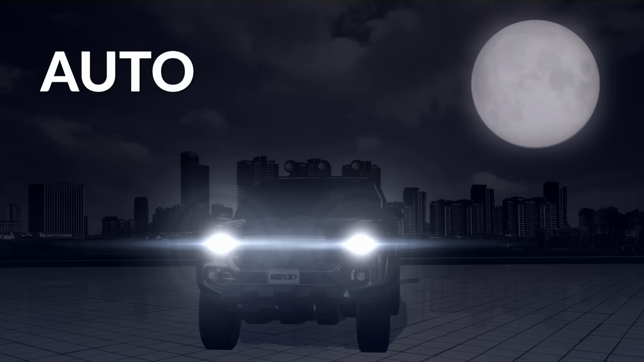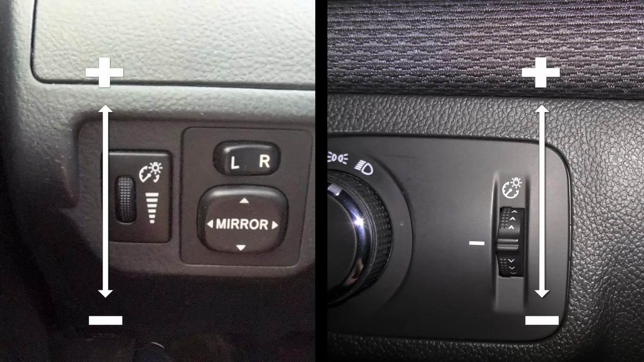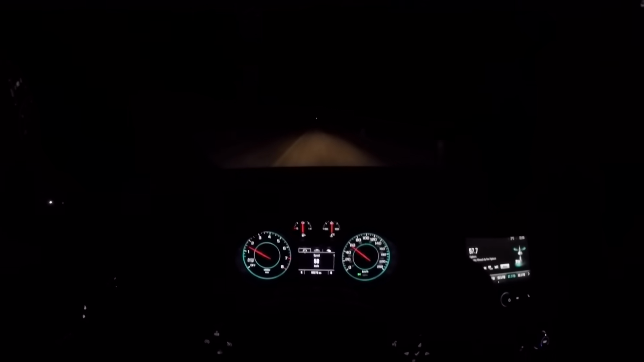You might also have noticed a knob with an icon of a light bulb on your dashboard. That's for controlling the intensity of the dashboard lights. You either rotate it or push it up or down. Up to increase the intensity, down to dim. You can dim your dashboard lights when you're driving on very dark roads. The more light you have inside the vehicle, the less you'll see outside.